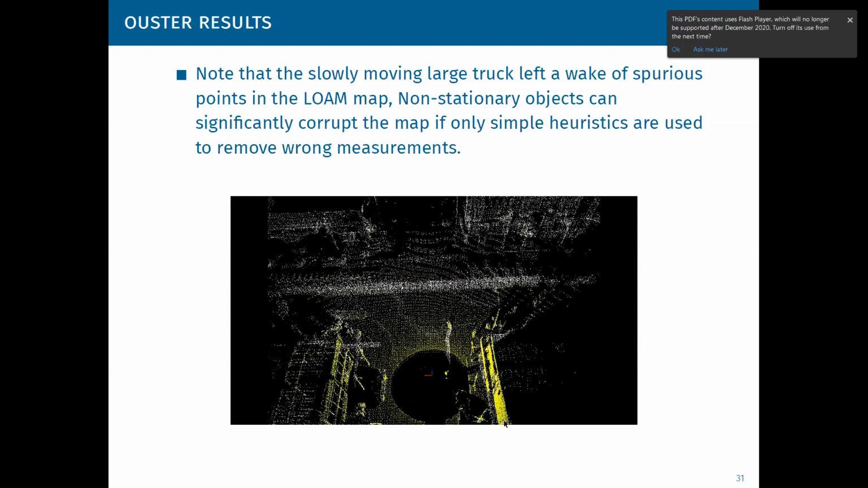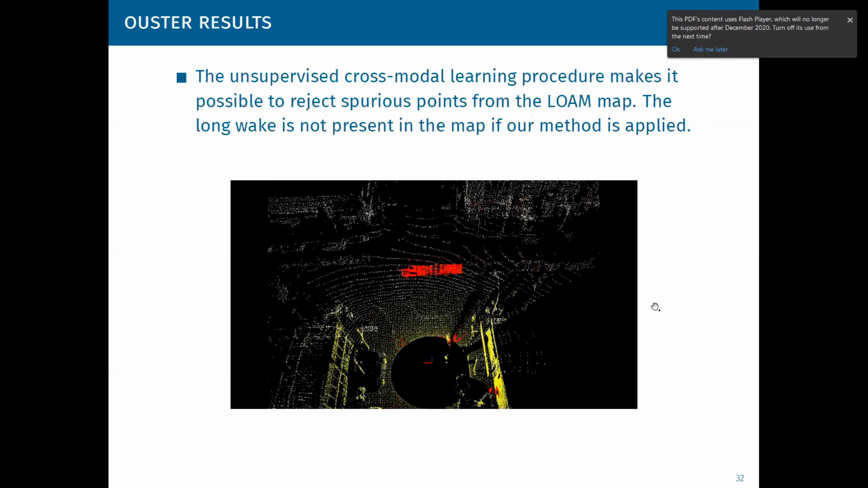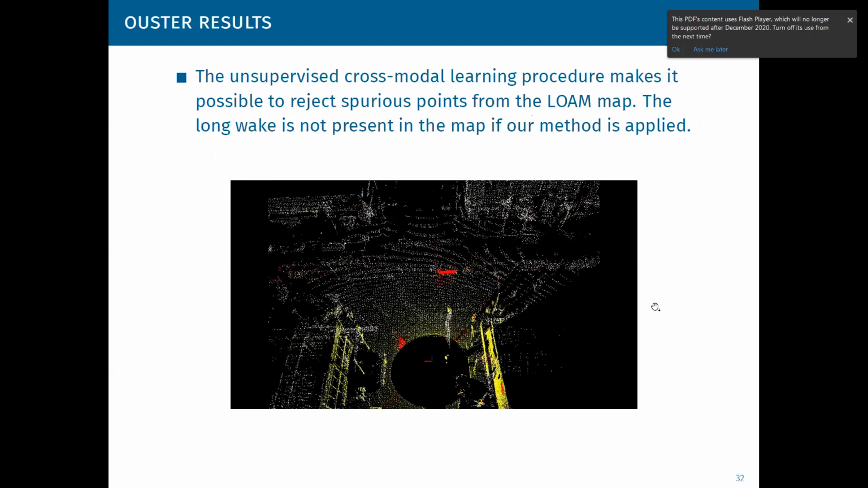And if we apply our method on the input of a LOAM system, actually, as you could see on the block diagram before, we can get rid of this problem. We no longer have this wake of spurious points in the map. Of course, this approach is not perfect.